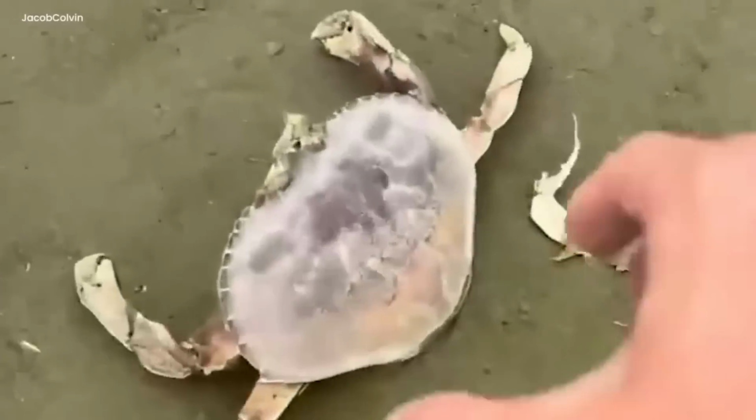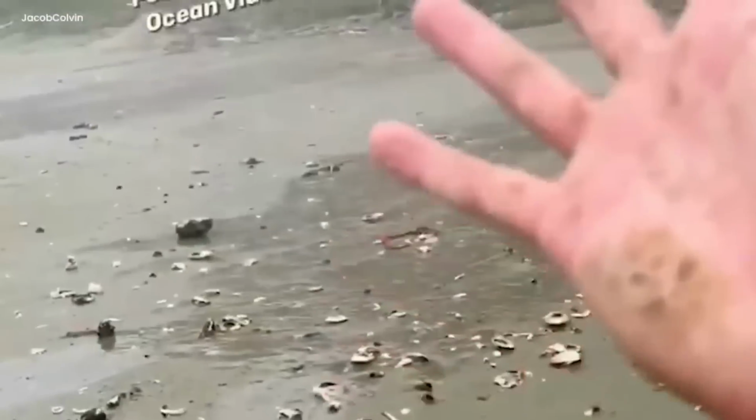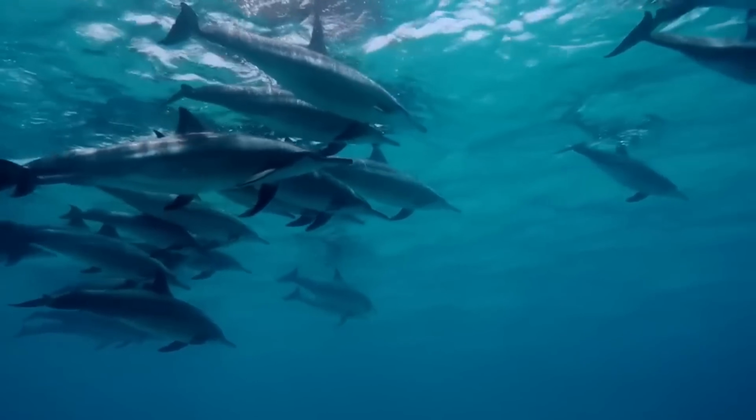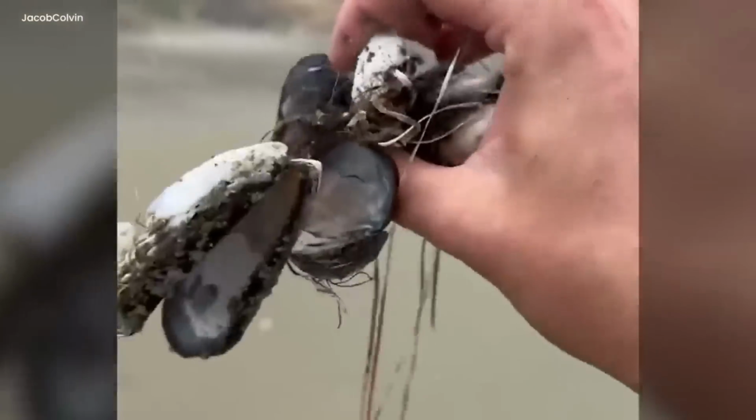In the quiet land, the explorer's camera showed a bunch of sea creatures stuck inside the dead body. There were dolphins and various fish, all frozen in time. Look at all these mussels. They're all gone. No survivors. Is he alive?